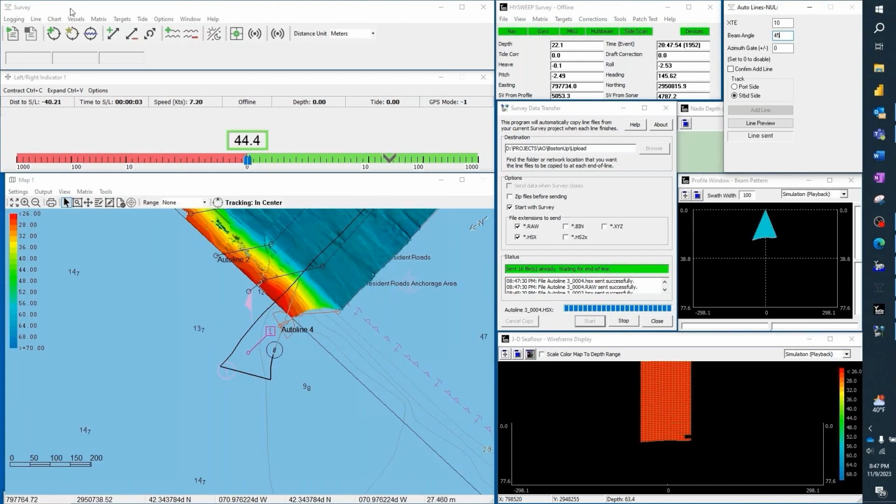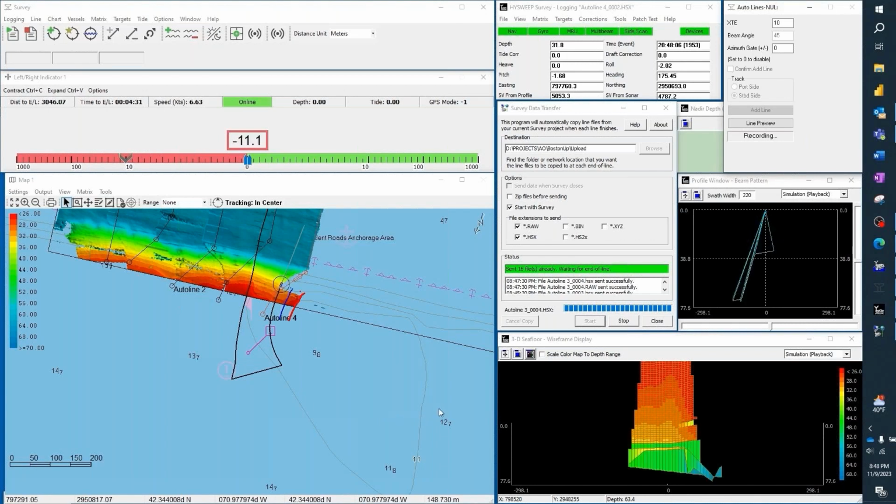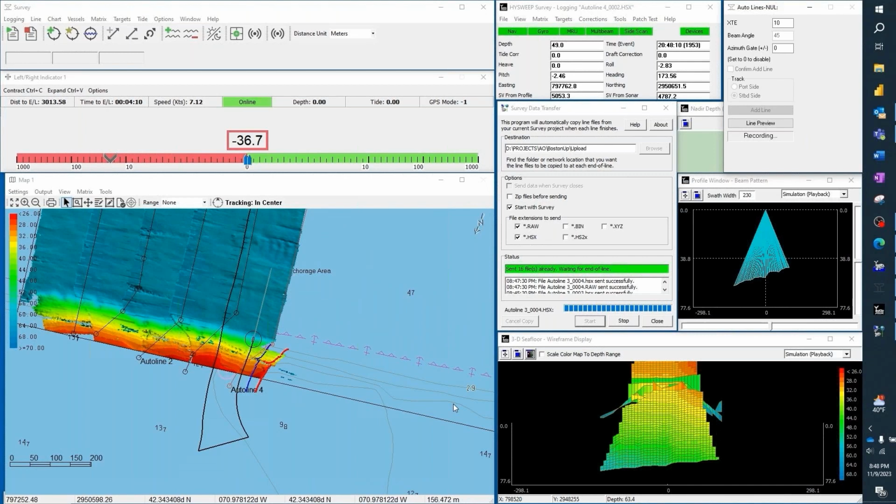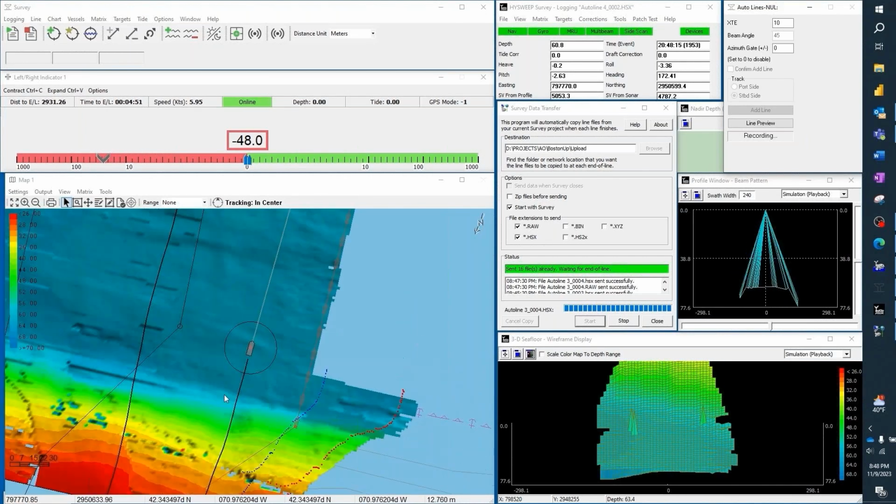And as soon as my vessel enters that start line gate, it's going to start recording for me. This is an autonomous vessel. So in this particular scenario, we've got an autonomous vessel that's collecting data offshore, and I don't have to interact with this computer in any way. It's following its lines. The autopilot is making sure that it follows its lines within a certain tolerance.